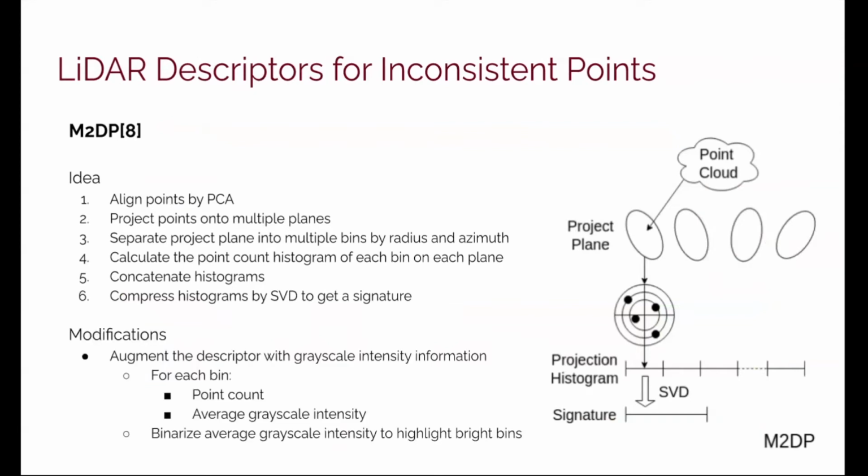We make the following modification to M2DP for use in our visual-based approach. When counting the points projected onto each bin, we also calculate the average grayscale intensity. We then binarize the average grayscale intensity by comparing it to the global average. The intuition is to highlight the bright bins.